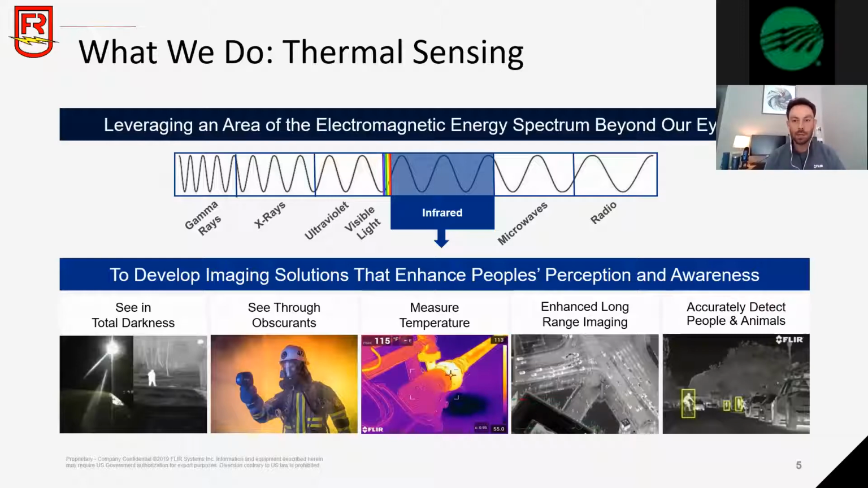And then we'll finish off with some of the products that you would have access to in your industry. So FLIR was established and founded in 1976. We've been a publicly traded company for about 35 years at this point. We have 2 different business units: the government technology segment and the industrial technology segment. For the purposes of our conversation today, we're going to be focusing on our drone products and technologies in the industrial space. And the science and physics of what we do at FLIR is called thermography.